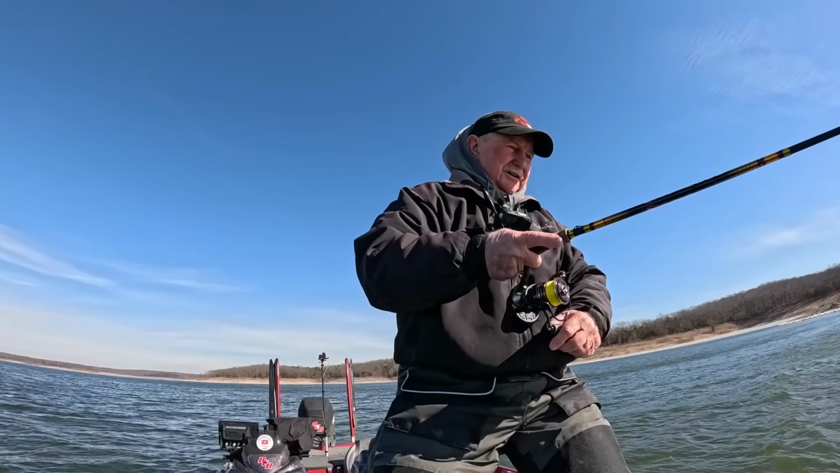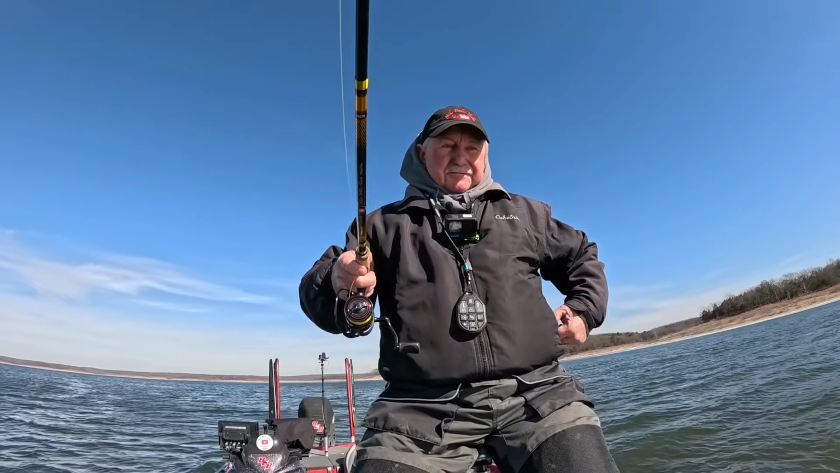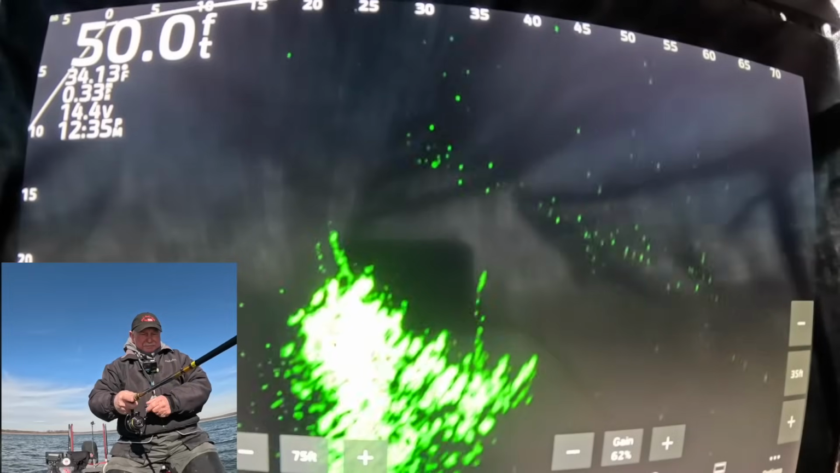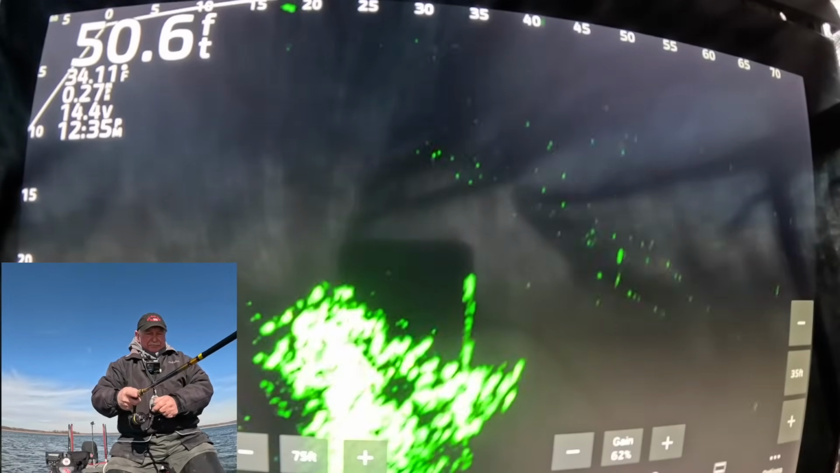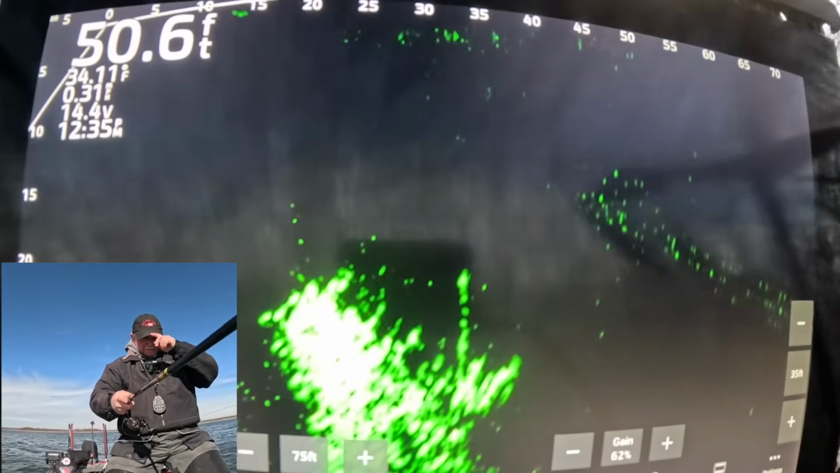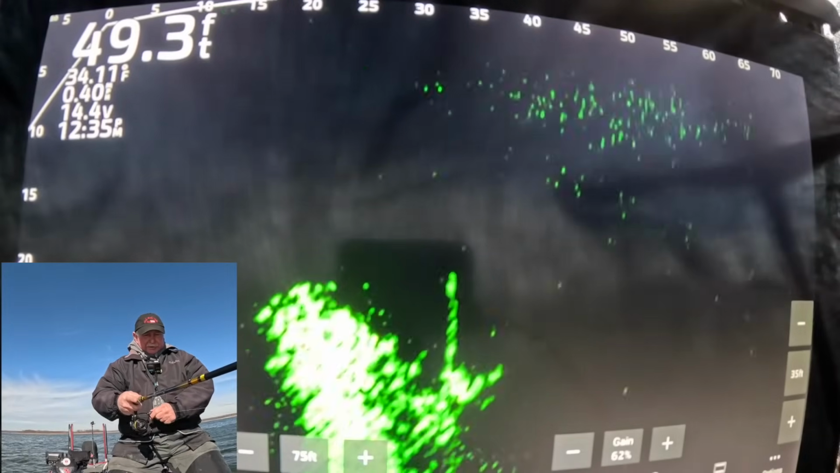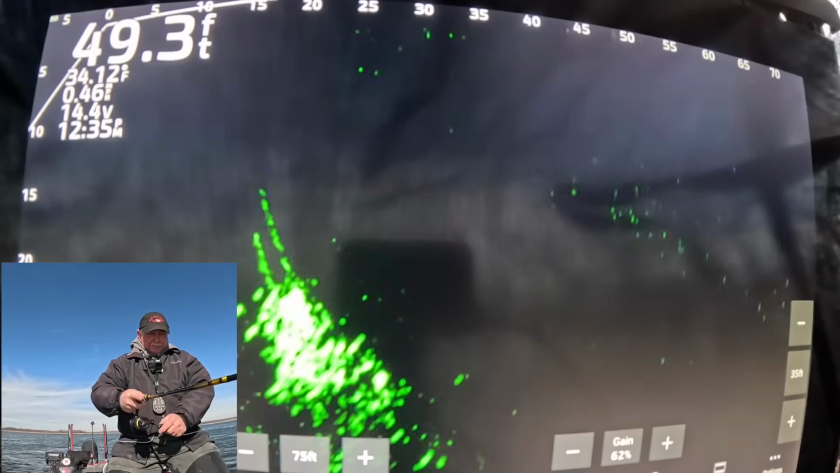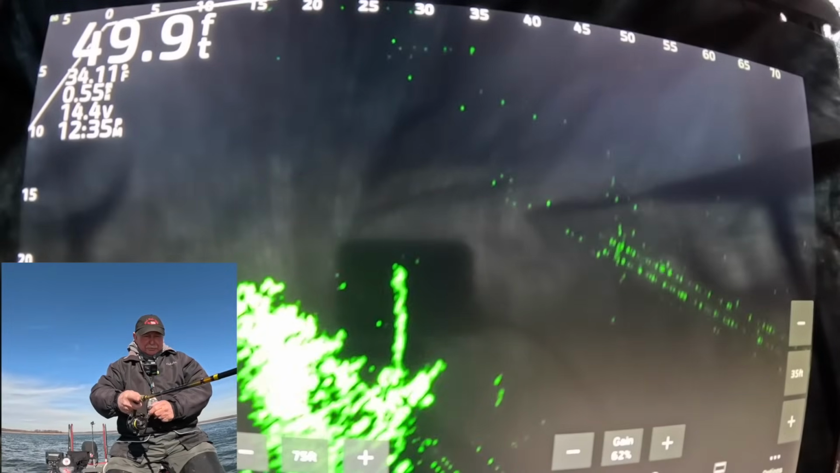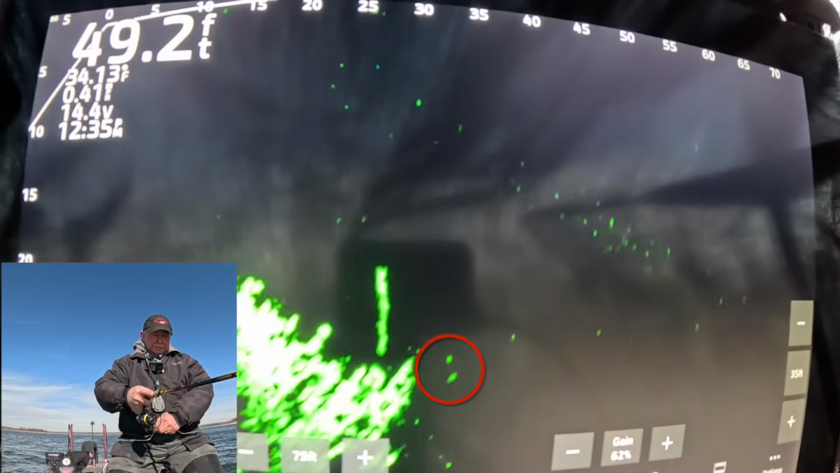Ooh, I have to tuck back in this corner. Right in the teeth of this. My jig way out there at 50 feet. I knew the minute I got on the water that wind would pick up. Wasn't bad when I put the boat in just about 30 minutes ago. All right, there I am.